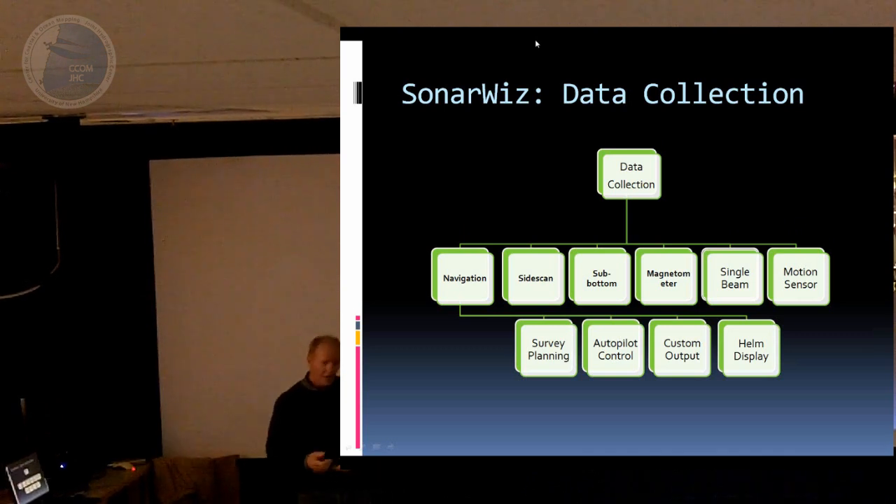And then we have an older helmsman's display, which is an old version of SonarWiz that is just like SonarWiz, except it doesn't display sonar data.